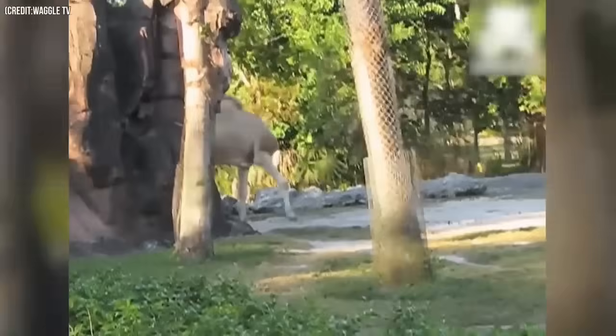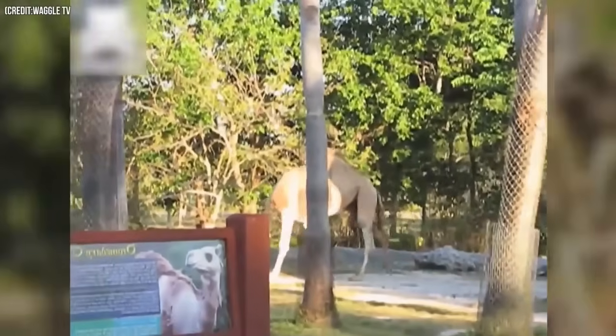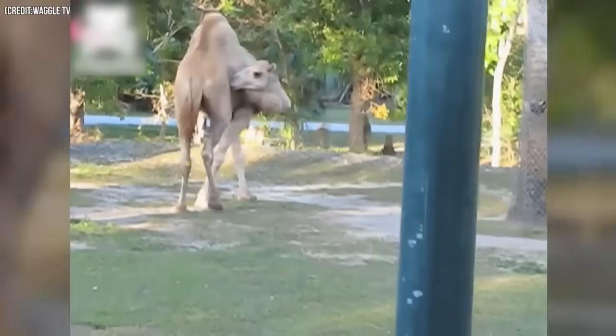Number 37. This video of a camel walking without a head has shocked the world. People wondered how it was possible for the camel to survive without a head. Well, don't panic. The camel isn't really headless. It simply has its neck and face turned at such an angle that it appears headless.